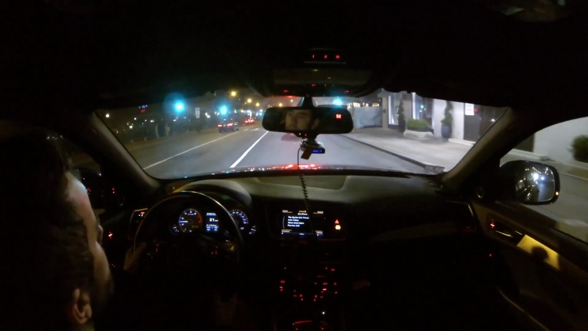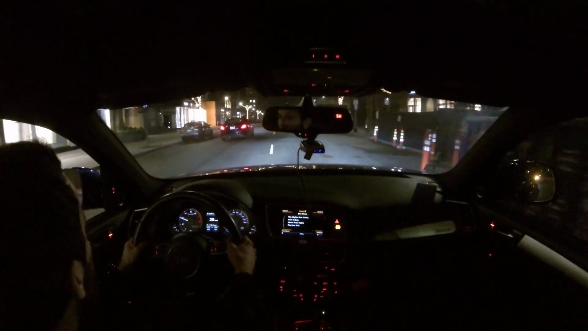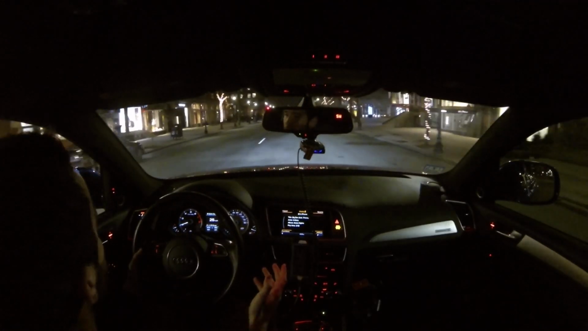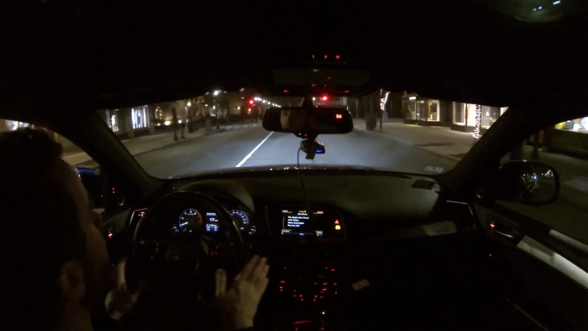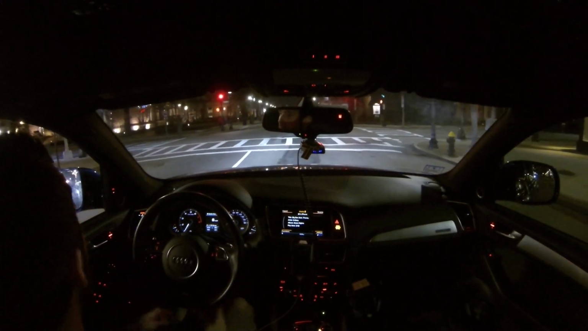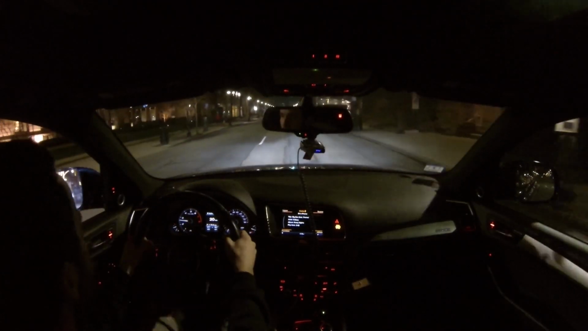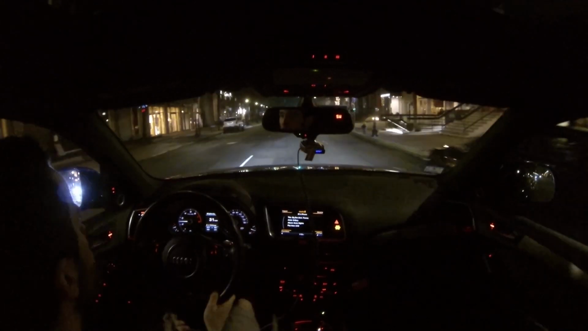Here's Newbury. We're going to hang a right up Newbury. Wow! So usually you cannot find a spot on Newbury, especially on a Friday night. Like, all of this is usually slammed, and there is nobody out. Wow, I can't believe this. Like, this area is usually popping, and there is just straight up nobody out here. You can park wherever you want.